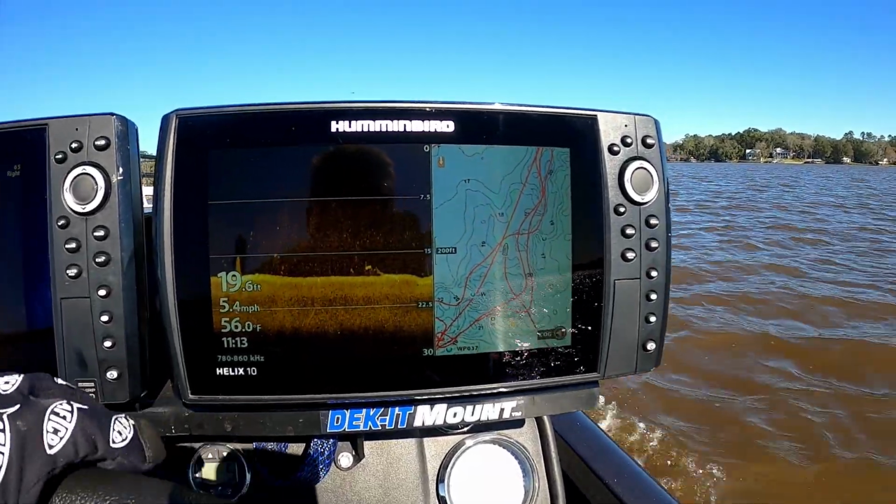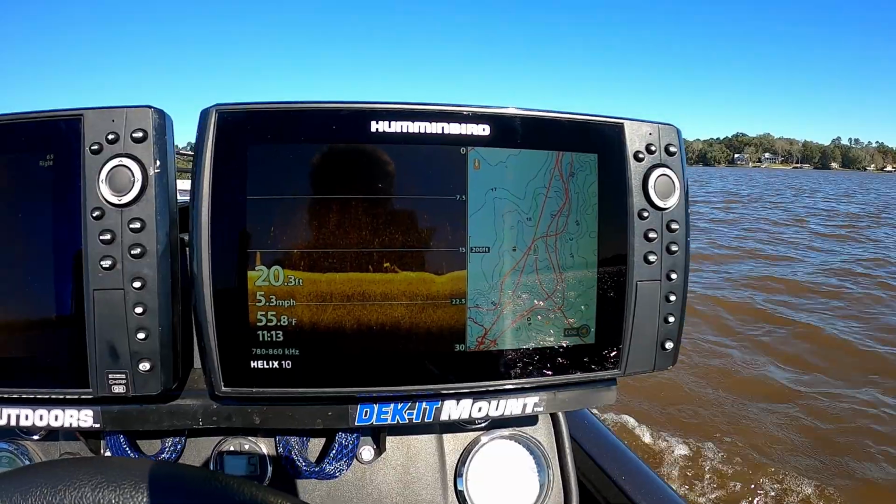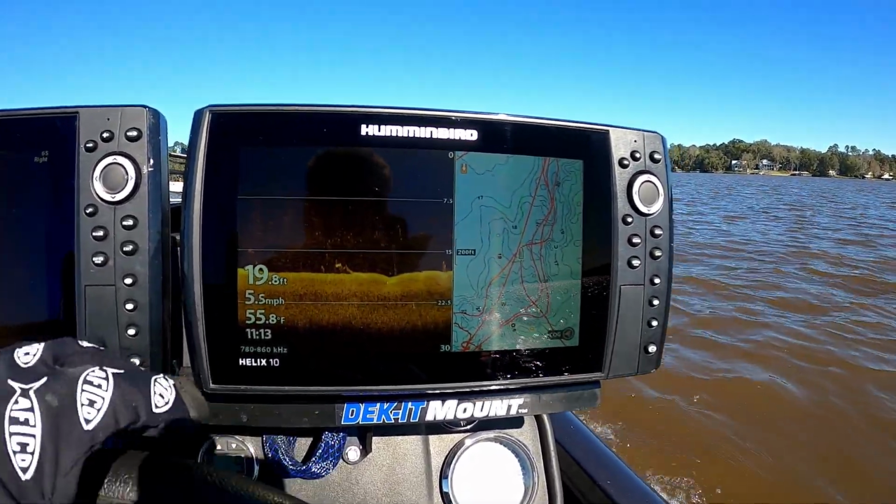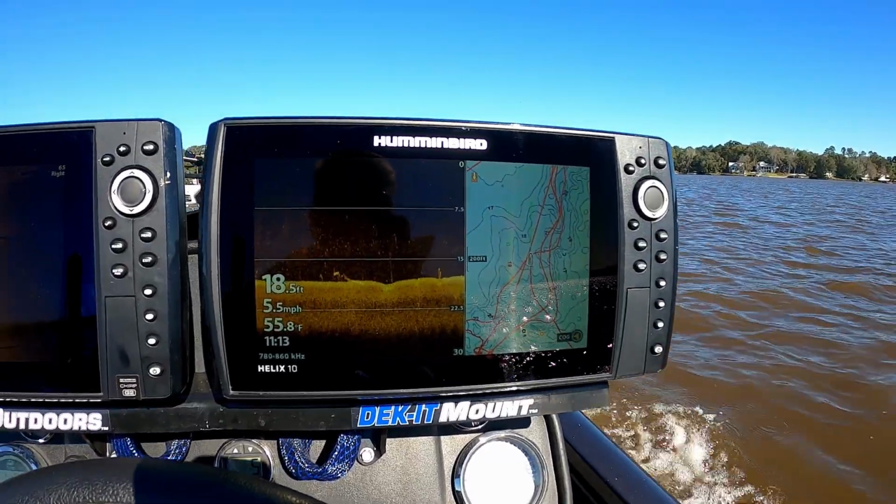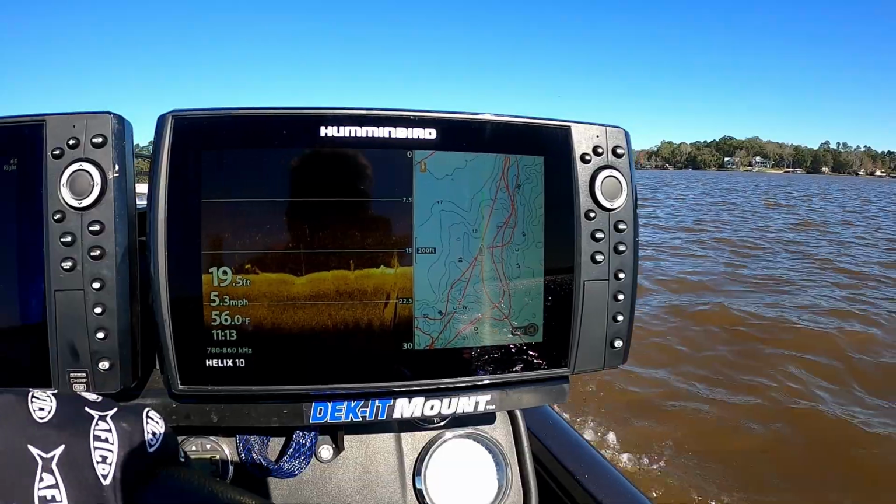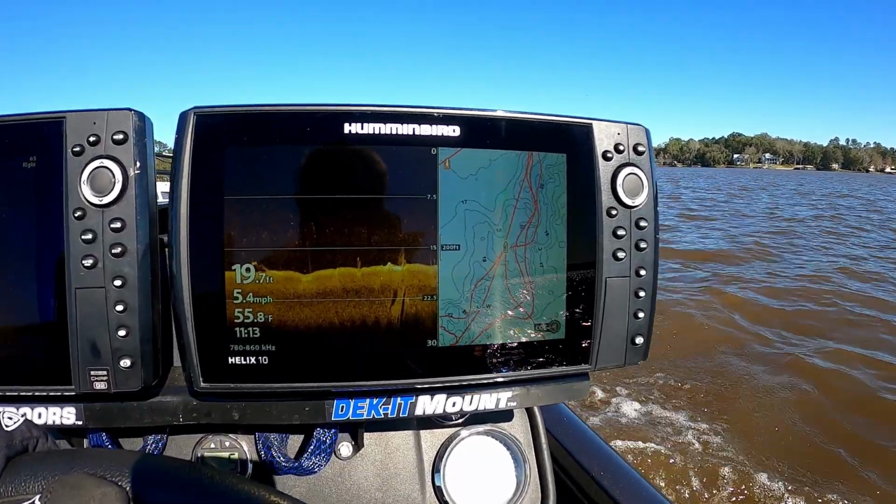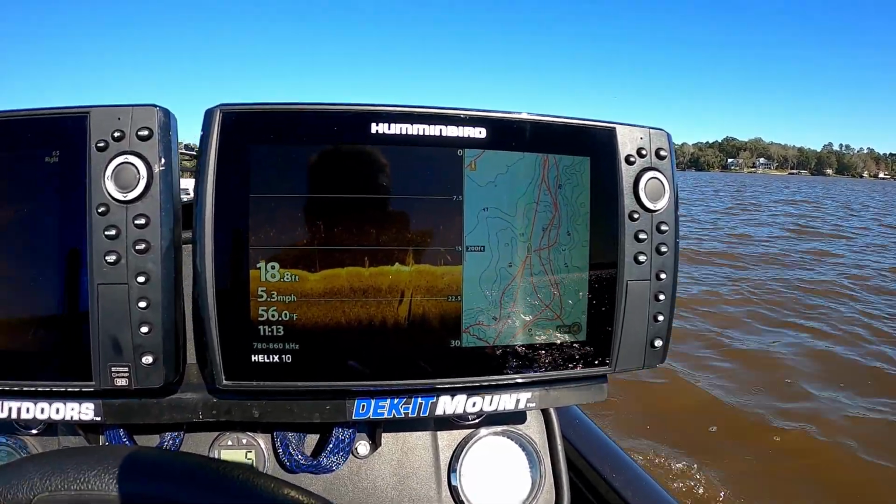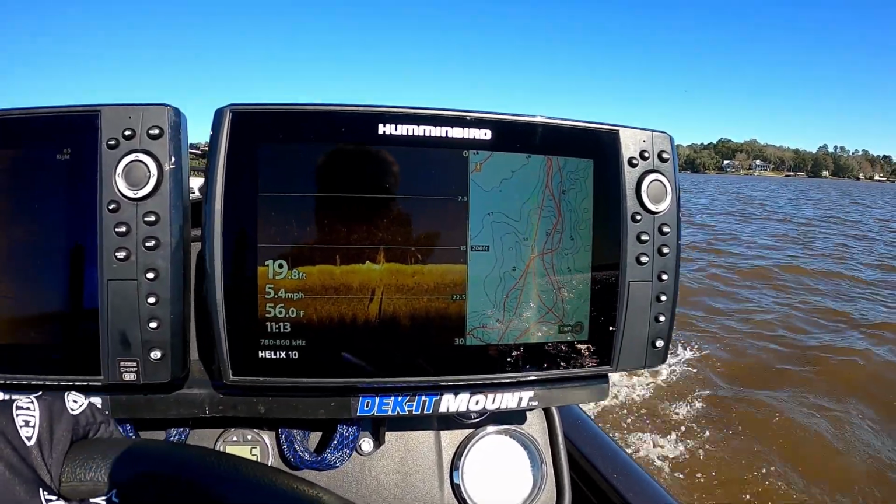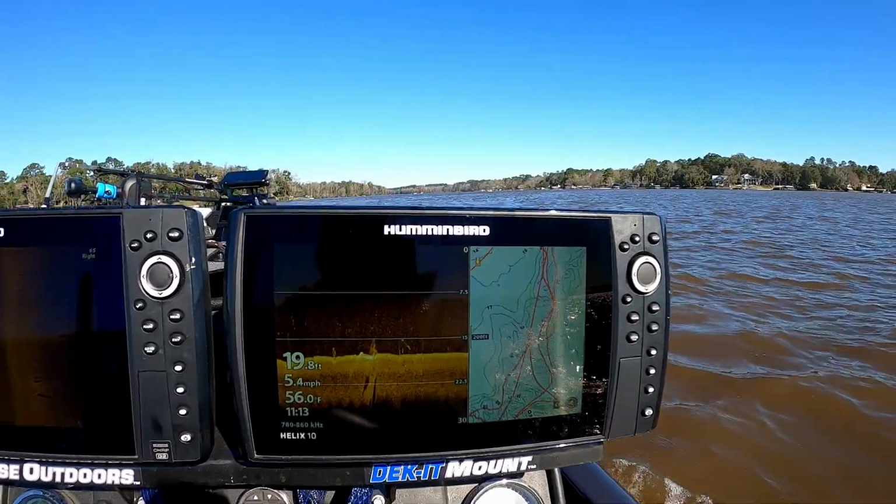Guys, I'm looking up here ahead of me, and it looks like I can see a definite change in the water color. It looks like a line of dirty water meeting cleaner water where all these folks are fishing. So we're going to ease up here and see if that's the case. Maybe we have found the cleaner water, and maybe there'll be some fish up here. Looks like a lot of other people think there are.